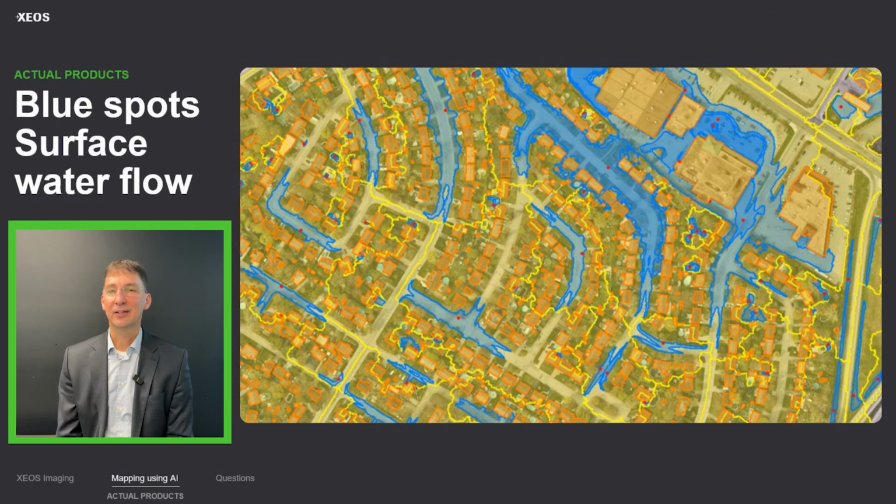This information is very important if you want to do works to reroute or redirect the water from a blue spot and remove it from there. Then you have to know what area is contributing to bring water to this blue spot.